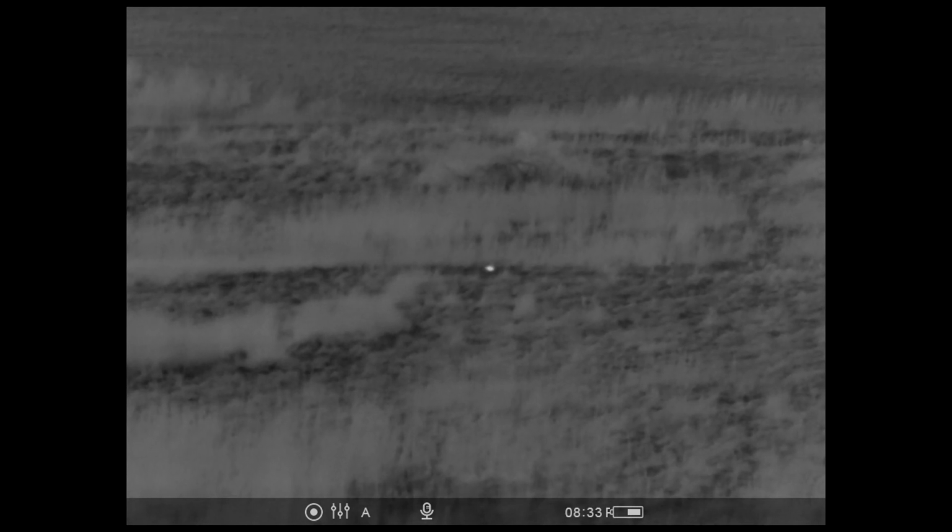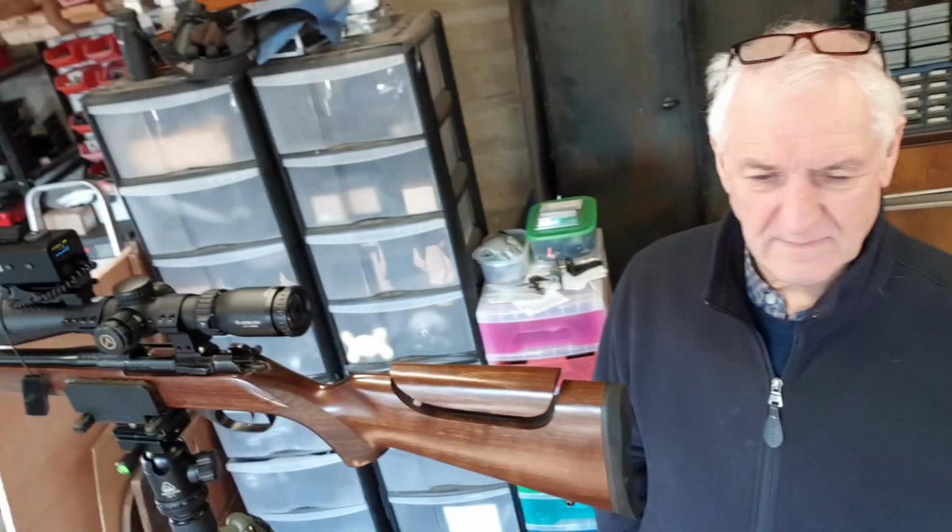That's a dead rabbit. So thanks very much for your time, Bruce, and thanks very much for talking us through these two thermal gadgets, the dedicated rifle scope and the thermal front end add-on, as you see here.